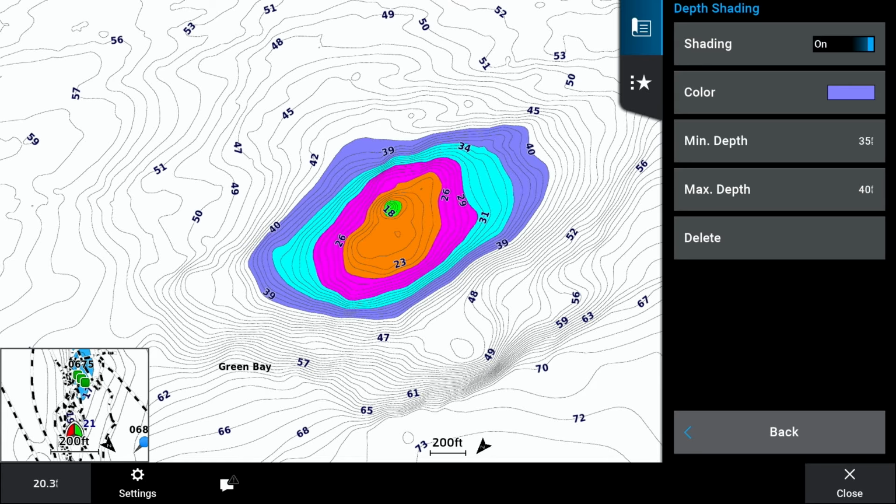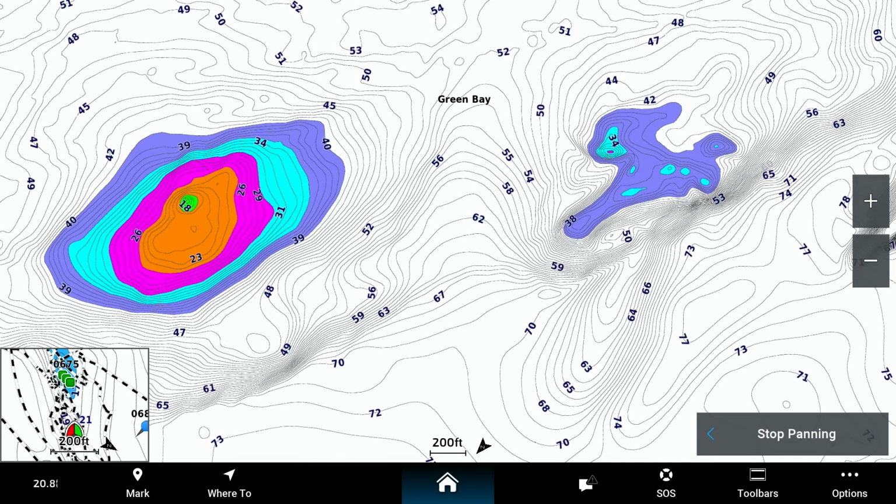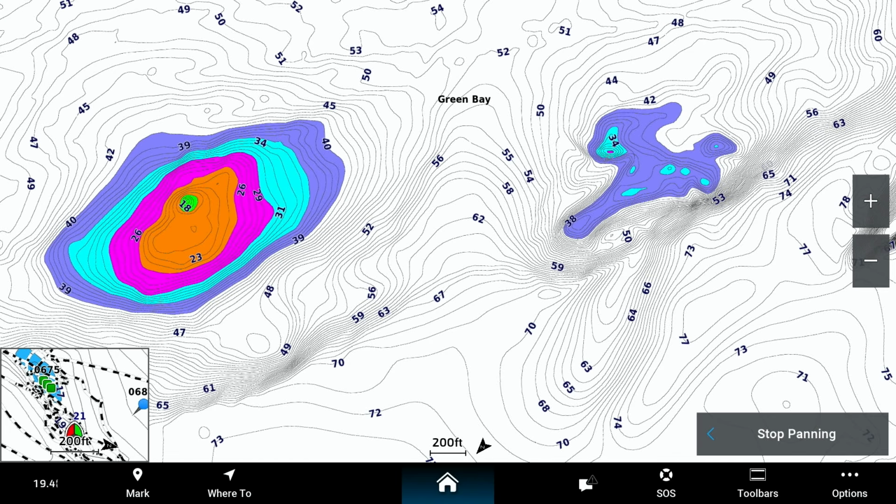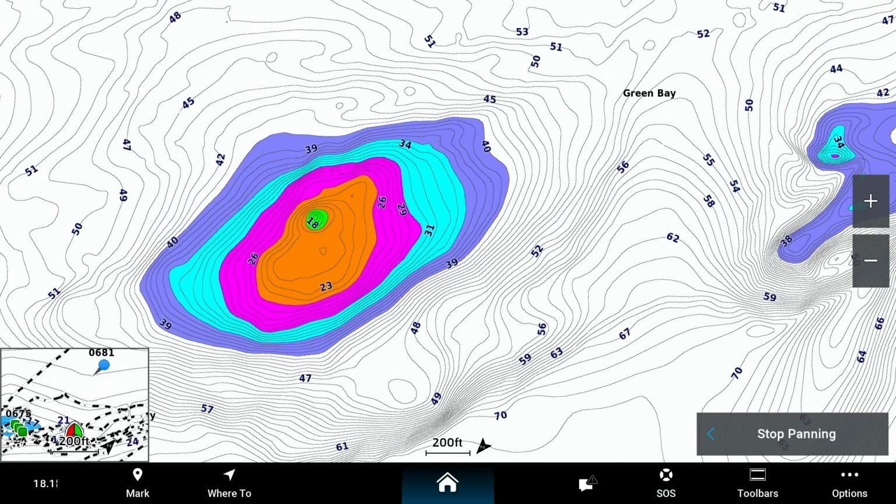So those are going to be areas on Green Bay that I'm going to be looking to target. Now that I have that set, I can go through that body of water and look for areas that are going to be less than 40 feet. Anything over that 40-foot mark, I'm likely not going to be wanting to target on this body of water. So it's really going to cut down on the amount of time that I'm spending searching around for fishable water. And this is giving me a good idea of what I'm looking to fish.